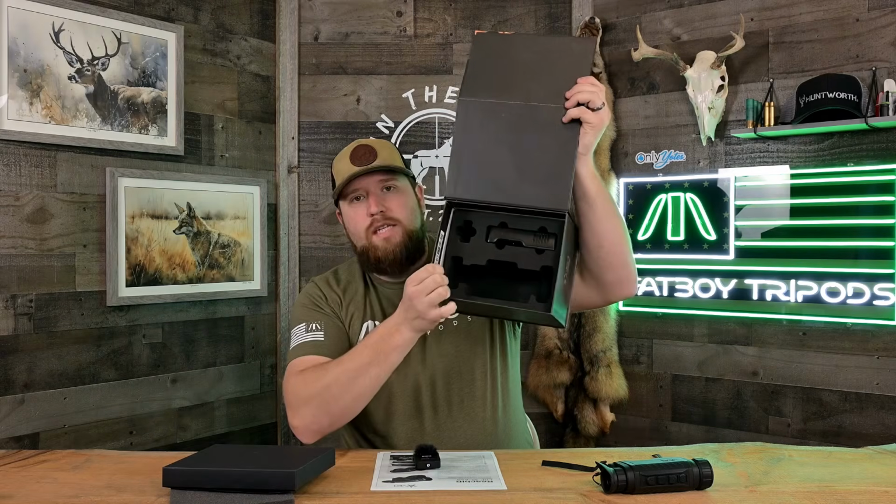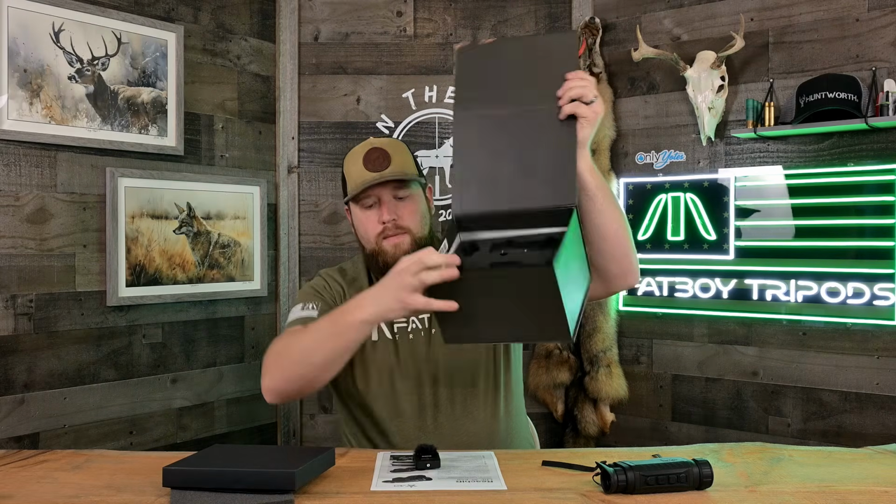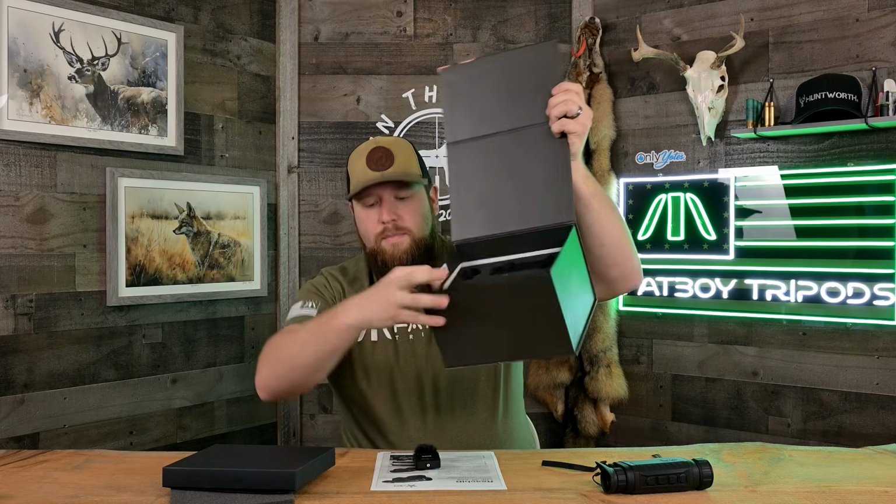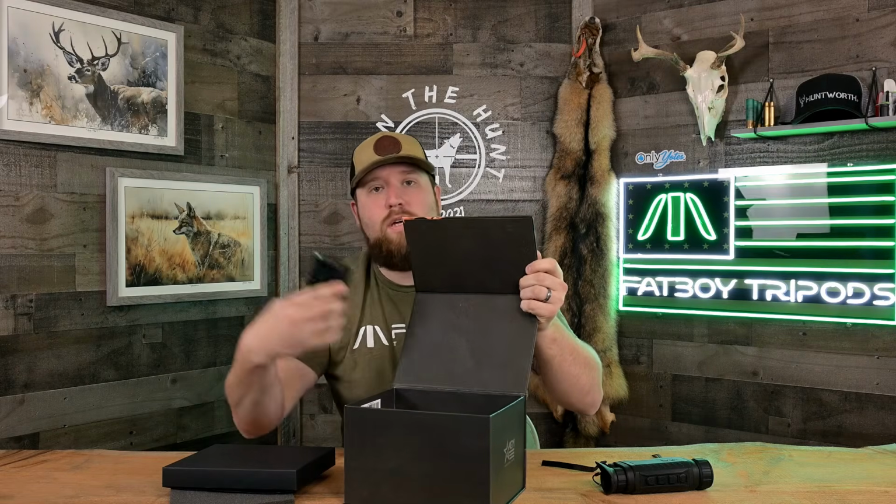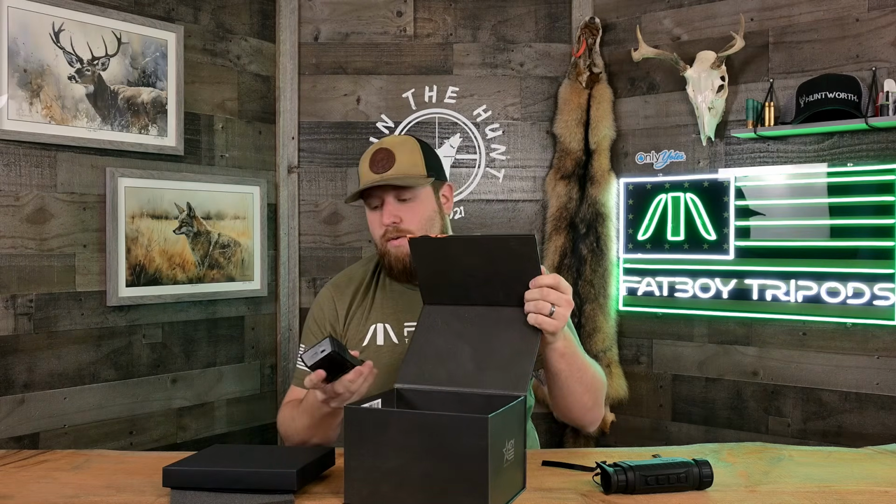Inside, you got this nice foam cutout insert. You don't get the nice hard zip-up cases anymore with these AGM products. I think it's one way that they're saving a little bit of money, which is cool because they seem to be passing that on to the customer, which I really appreciate.